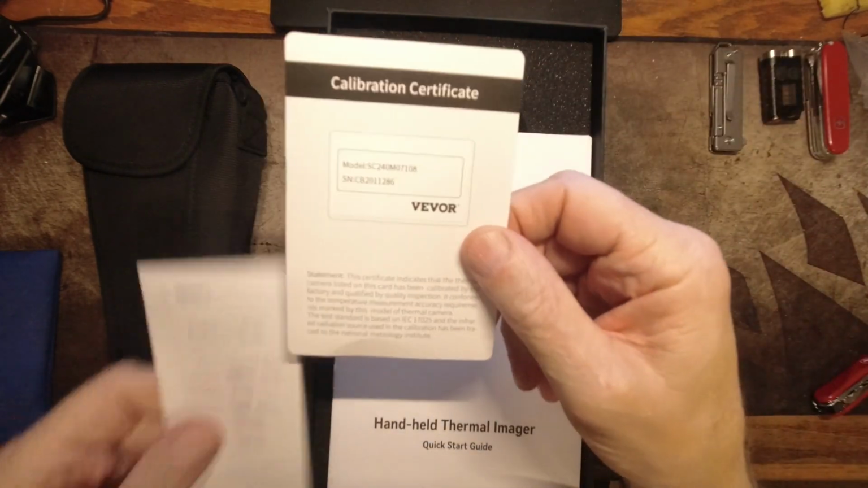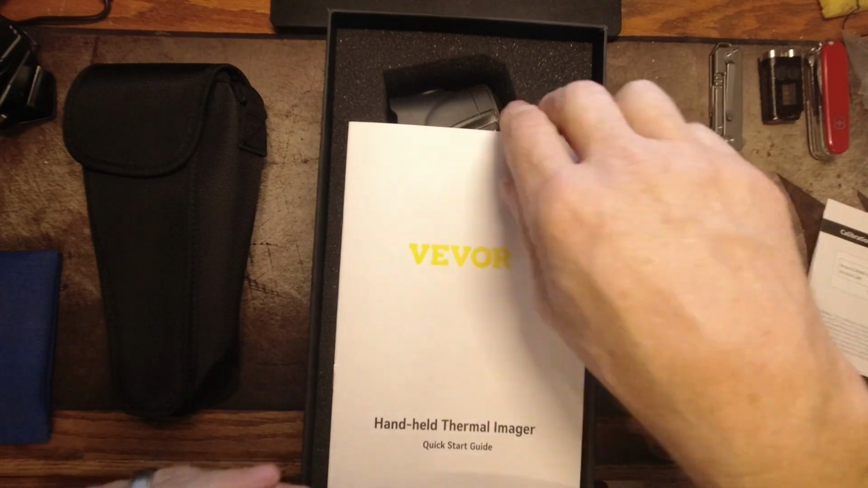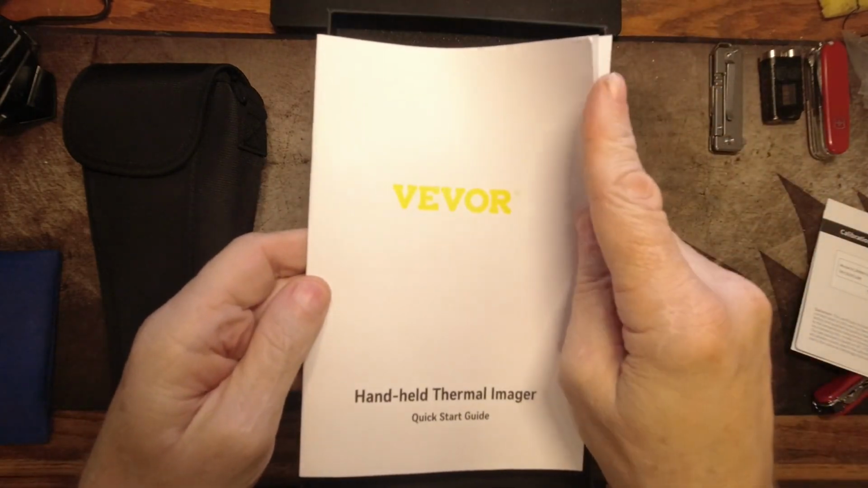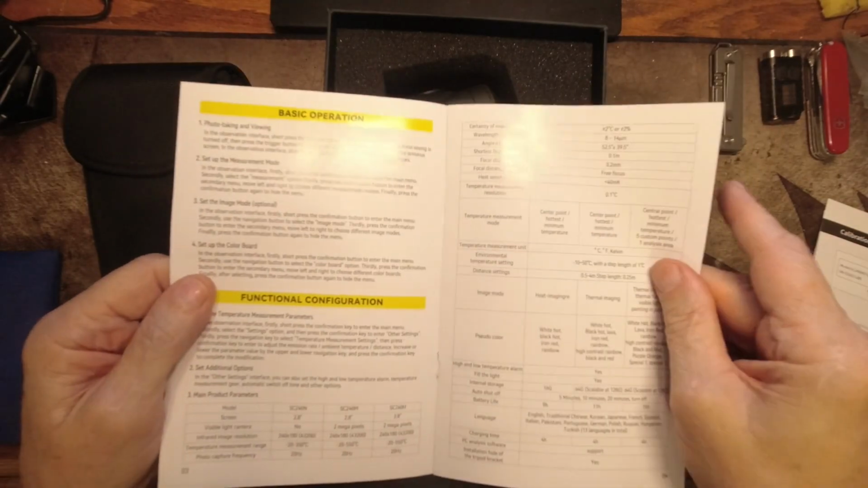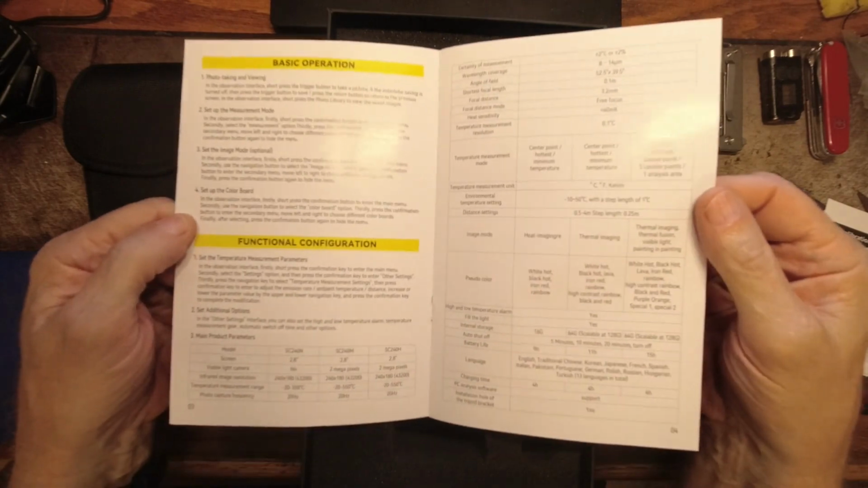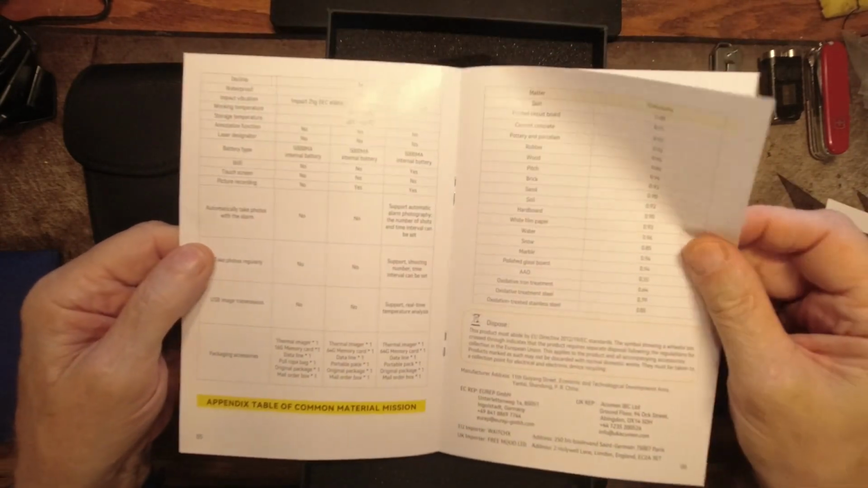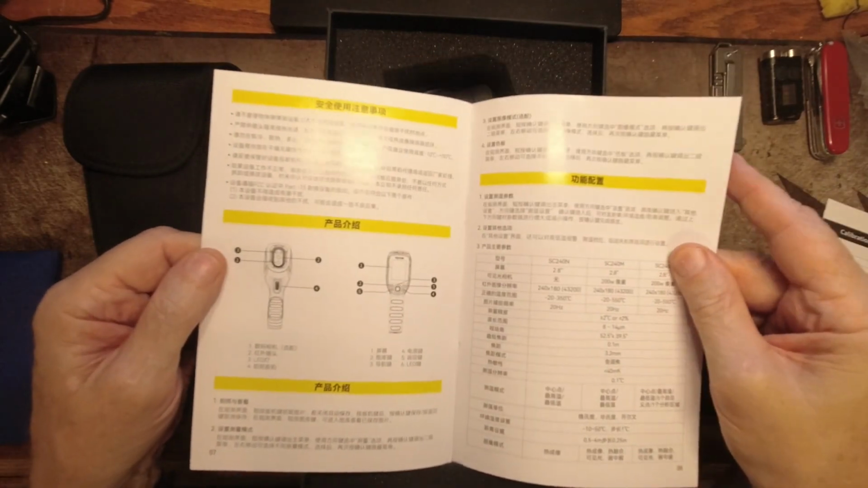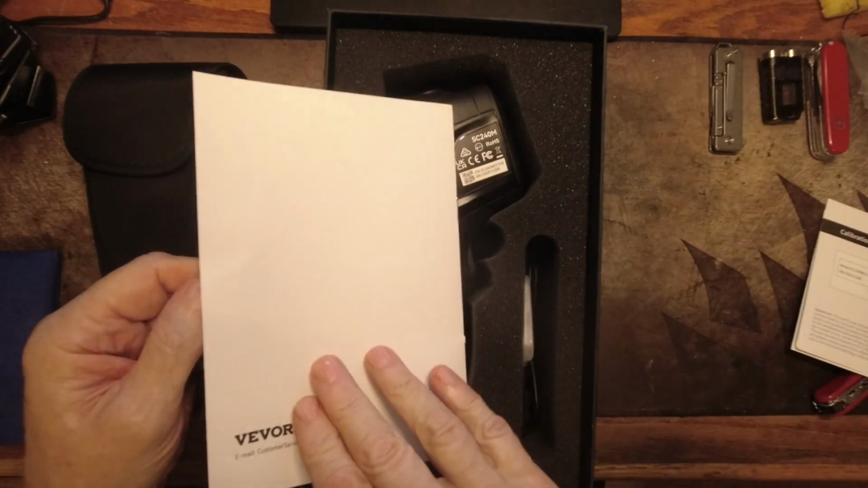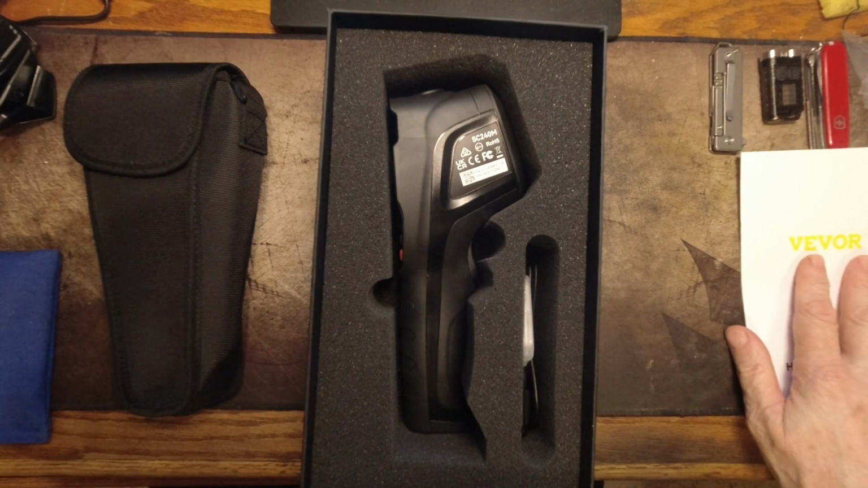It comes with a calibration certificate, a product certificate, and a manual, which, believe it or not, has some nice images and pretty decent English, a lot of information about it, a lot of different ways to tell you how to make all the settings on it and how to use it. And then if you're in China, it has some Chinese instructions as well. We'll come back to this maybe. I know I need to take a look at it to figure this out.